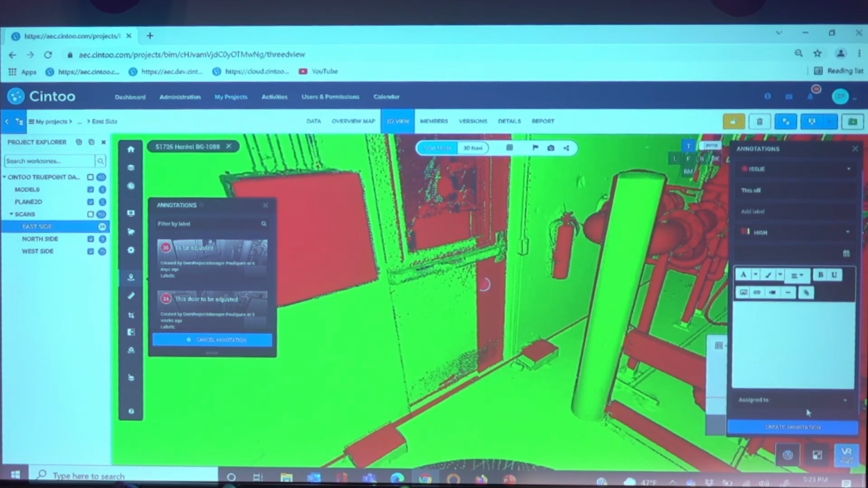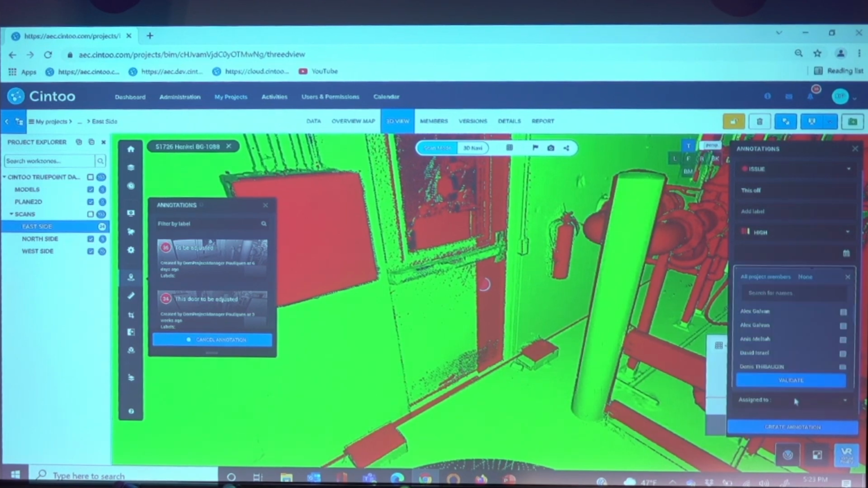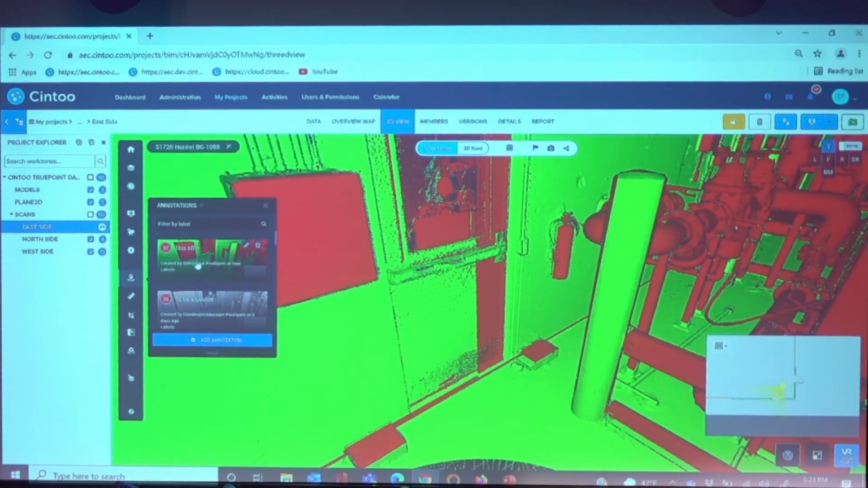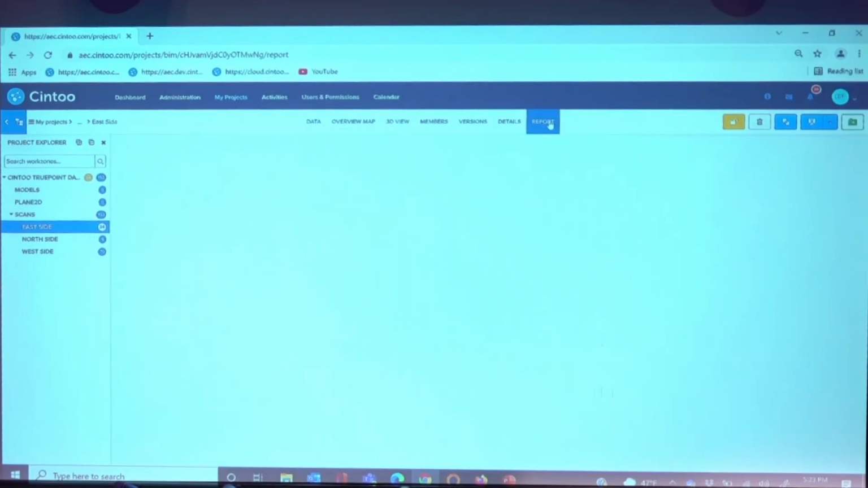We have a lot of features around user management. How can you manage access to your scan data or your BIM models? And you can also limit the access to one of those work zones that you see on the left-hand side. So let me assign it to, let's say, my colleague Alex here. I validate that he's part of this work zone. And then I create the annotation. So the annotation has been created here, which I can see in the report tab.